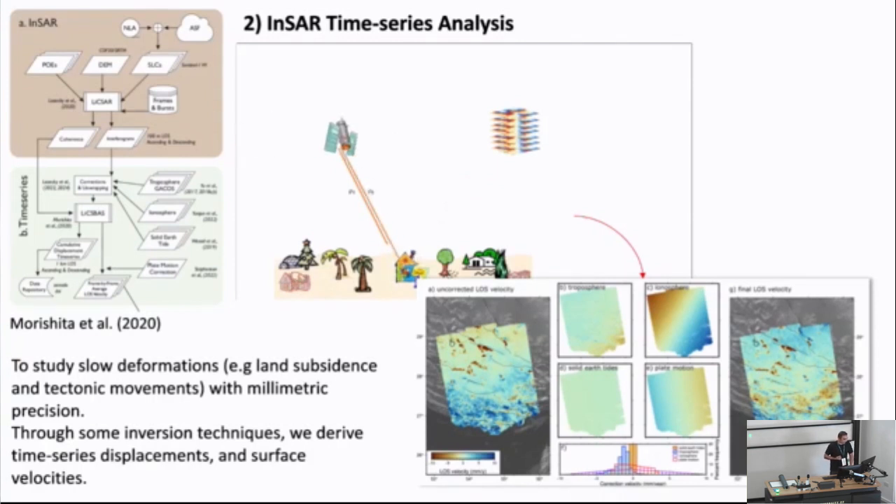After having this stack of interferograms, we can run some inversion techniques, as you see here in this plot, to derive the time series displacements as well as the velocities. By velocity, I mean how much each pixel is changing or displacing over time in millimeter per year. You can see some examples of the velocities that were generated for one example frame.